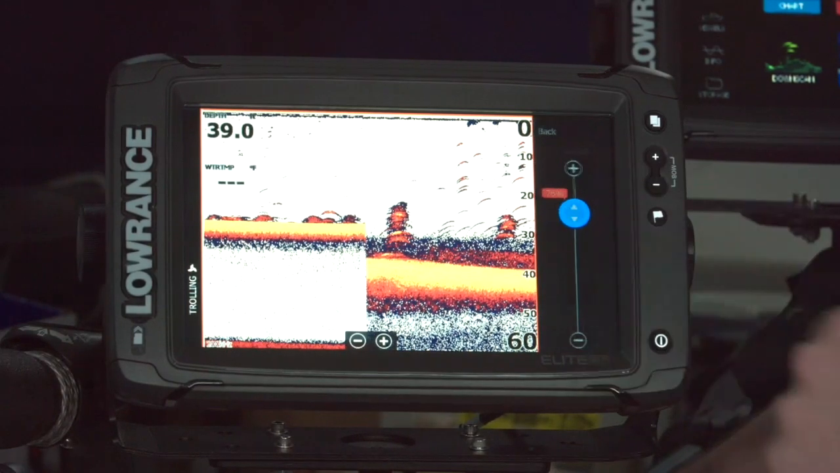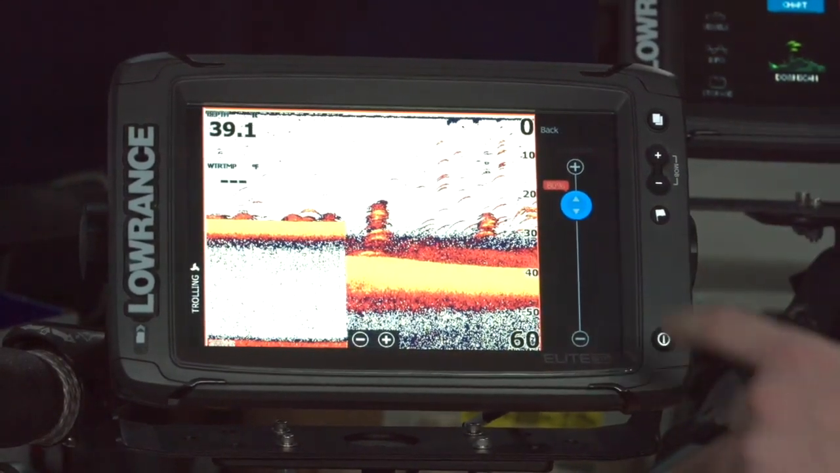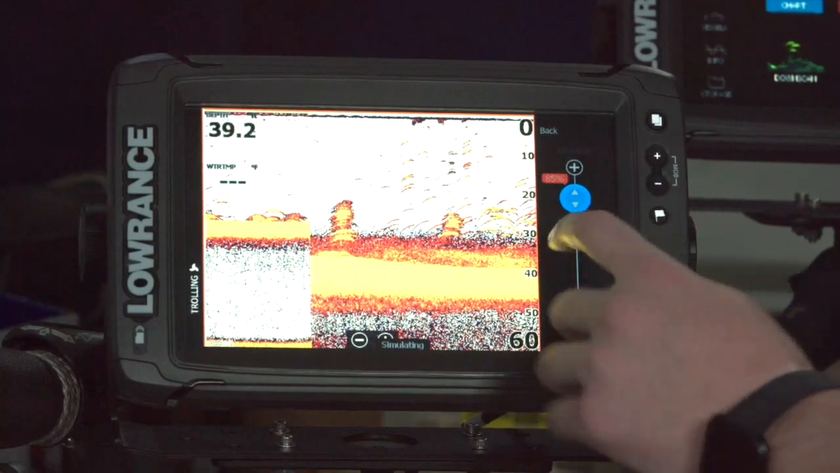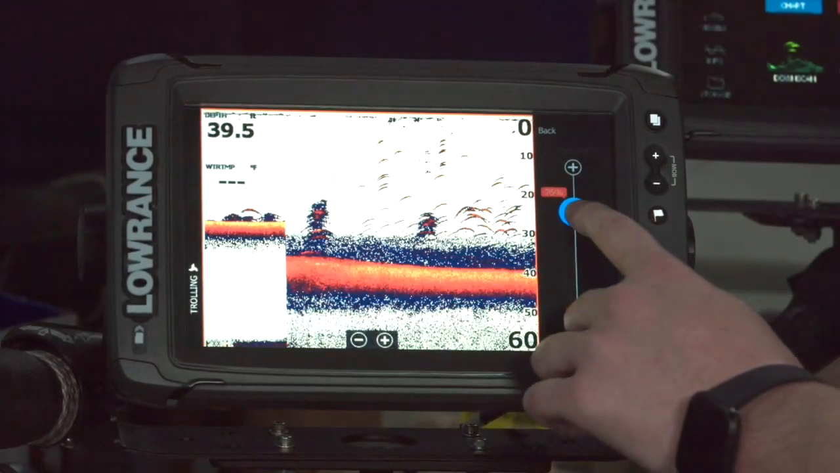So you also have color line. Color line just adjusts, it's kind of a little bit like contrast. It adjusts the brightness or the darkness of whatever the targets are. So you won't actually see any more or less stuff. It'll just make whatever shows up hotter or colder.